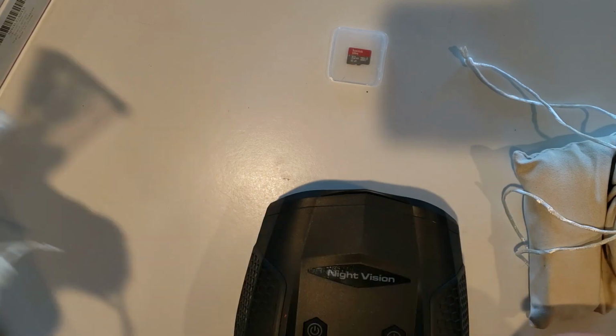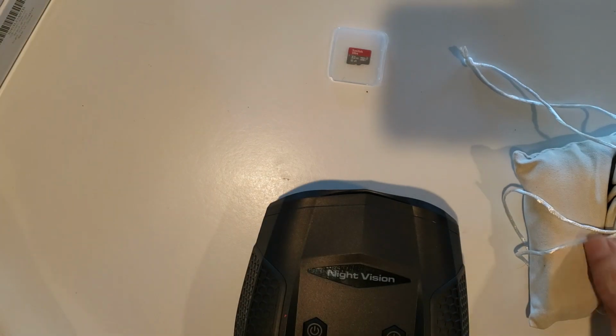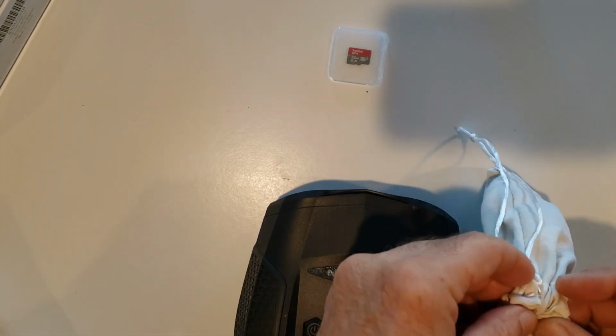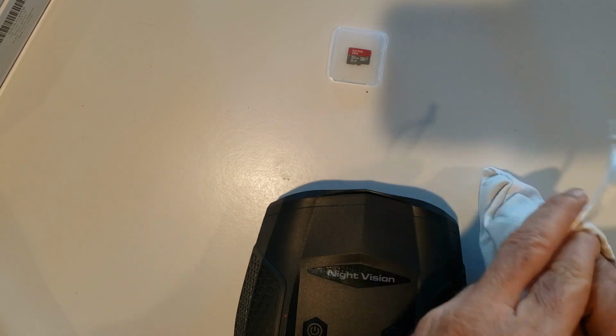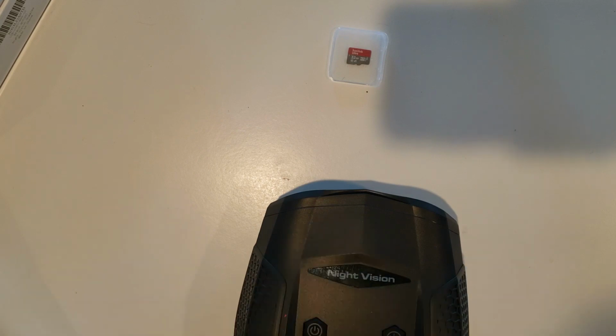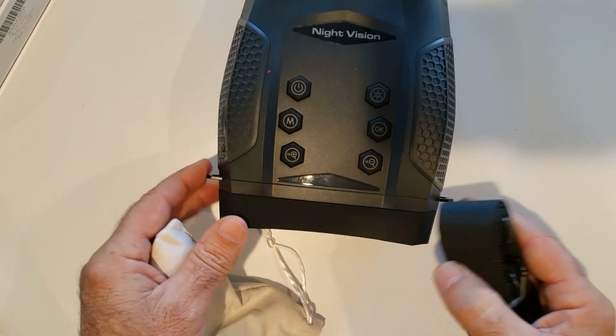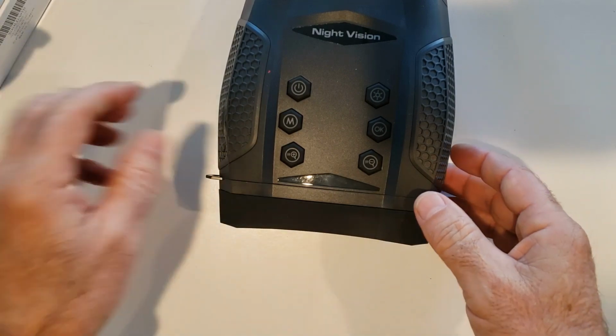It's not rechargeable. Cloth for wiping down the lens. And a carrying strap to attach to the 2 points. Oops, the 2 points on here. Okay.